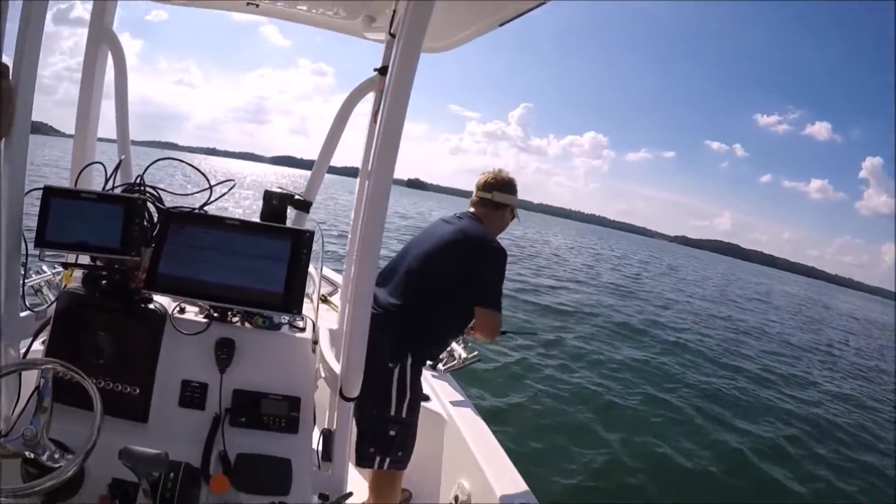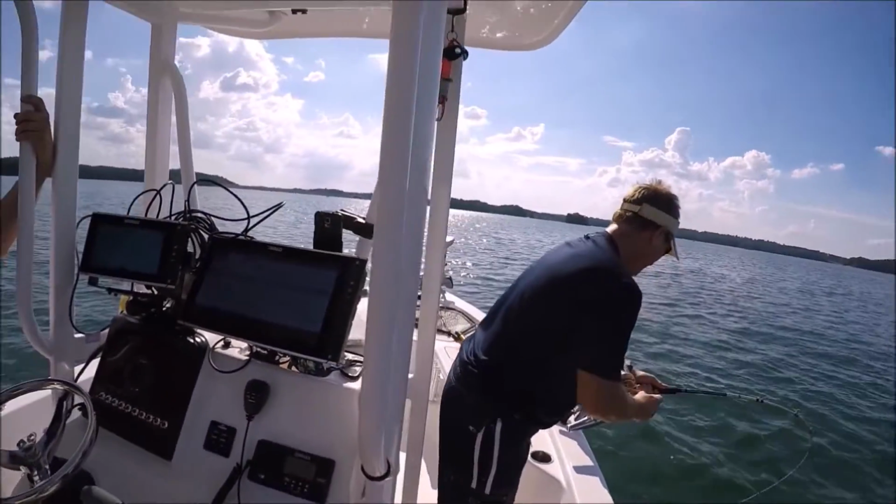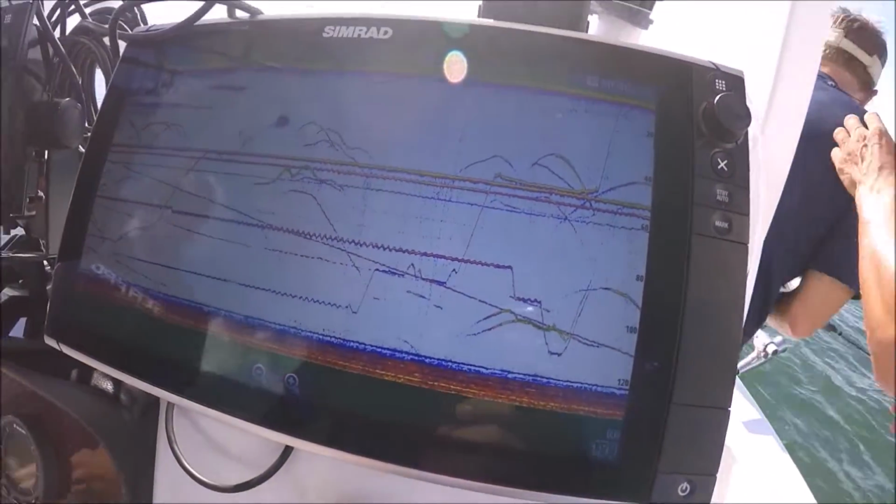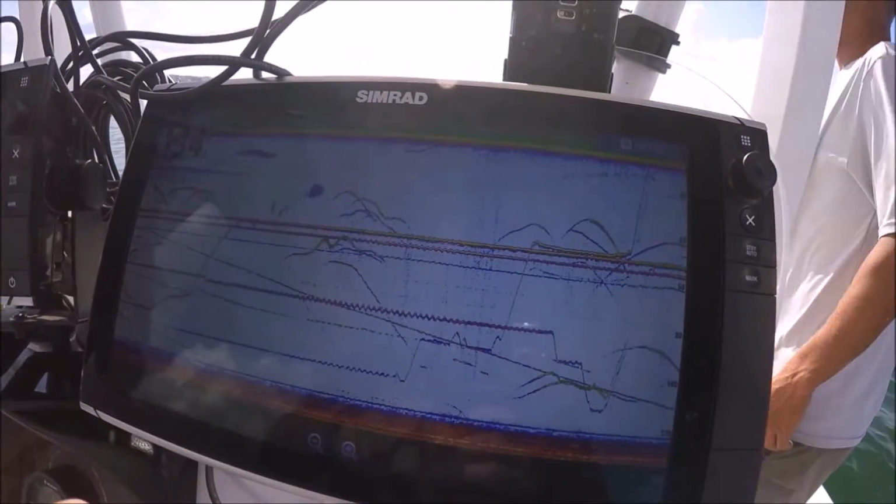All right, this is what happened. I want to show you on the screen what just happened here. Take them on up there around that trolling motor so we don't wipe out that other rod over there. Go on up there. Go way down around that motor.